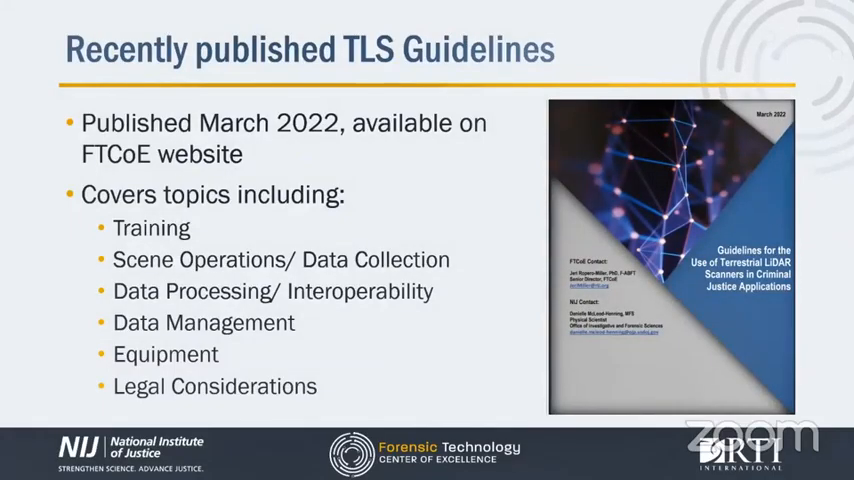So now here we are, published in March of 2022 and available on the FTCOE website. These resources are intended to help agencies create high-quality TLS programs. Among the many issues the working group addressed were things like scene operations and data collection. What should be documented? What is the intent for scanning a particular scene? What is the data going to be used for?